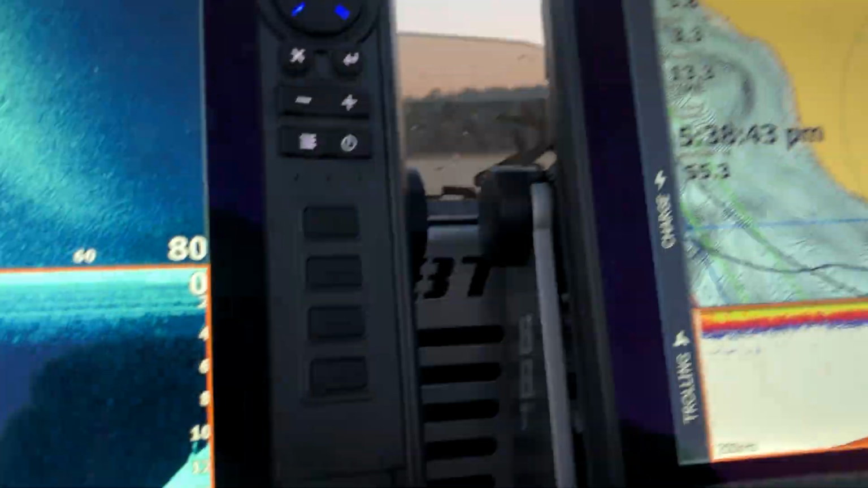So we're wrapping up practice here on Rayburn, doing some last minute idling. We got to be off 30 minutes after sunset, so I've got another half hour or so. Been just kind of running around, marking some brush piles, keying in some areas I think I'm going to catch some fish.